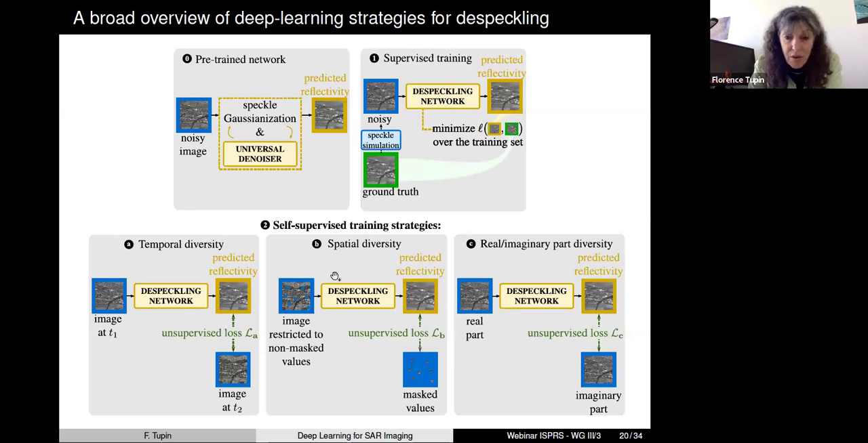What is difficult in this kind of strategy is that you need a specific architecture not to see the masked pixel at any step of your deep learning when you are doing the training. And the other point is that, as I've said before, because of the PSF of the sensor, you usually have some spatial correlation of the speckle. And that's something that you have to take into account when you are trying to train this kind of network.